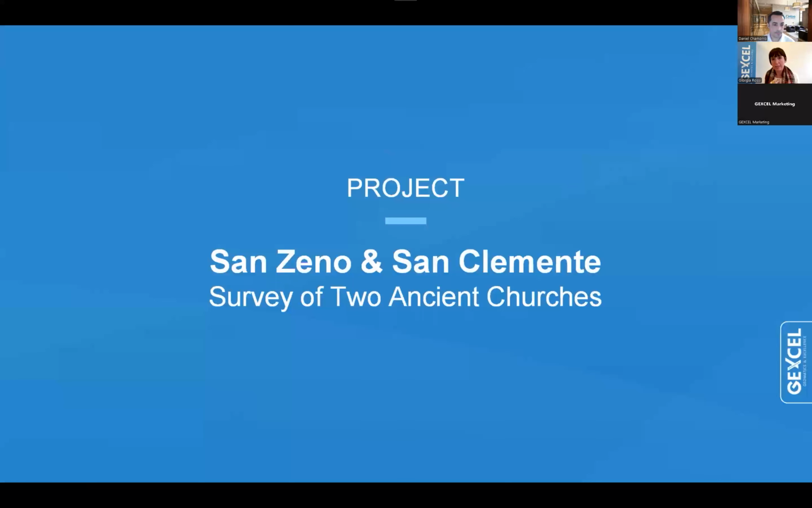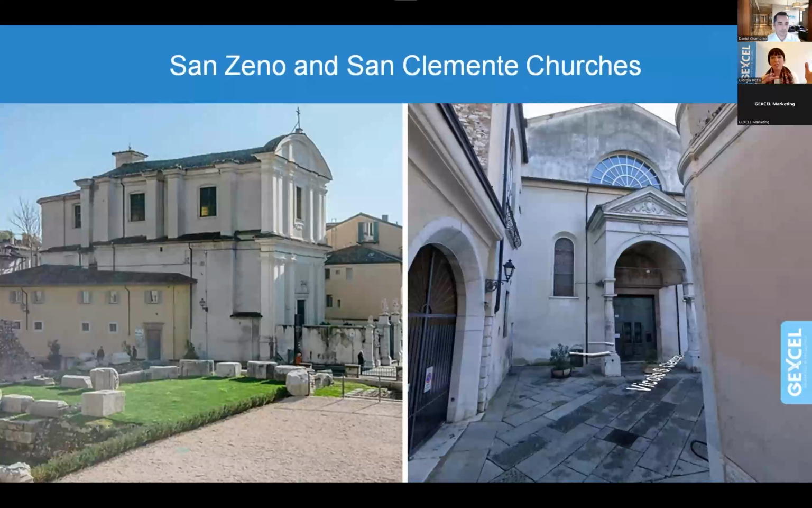The other project that I'd like to present to you today is the integration between data from TLS, from UAV and Aeron. And I'd like to do that using this project. This is pretty nice. It is the case of the San Zeno and San Clemente churches. These churches are located in Brescia, where we have our HQ.